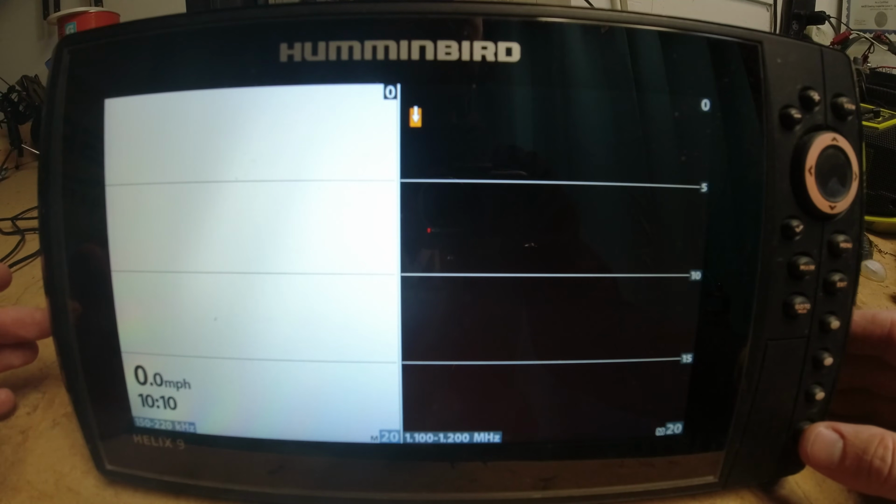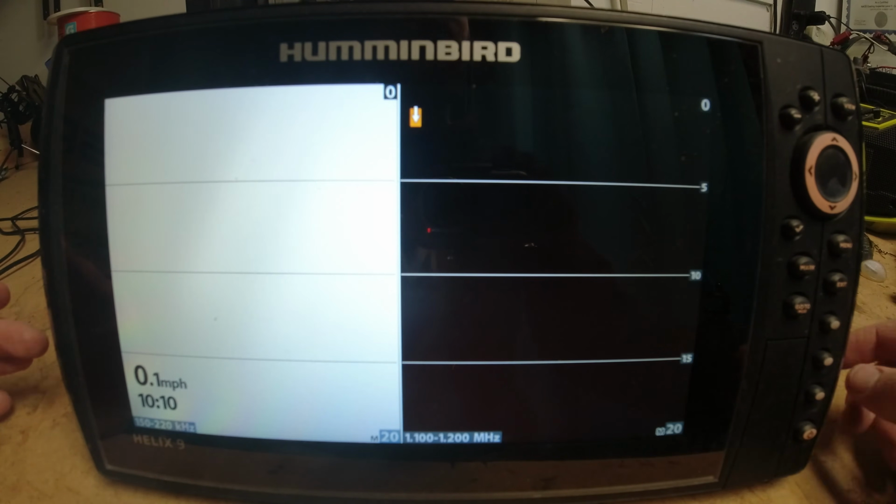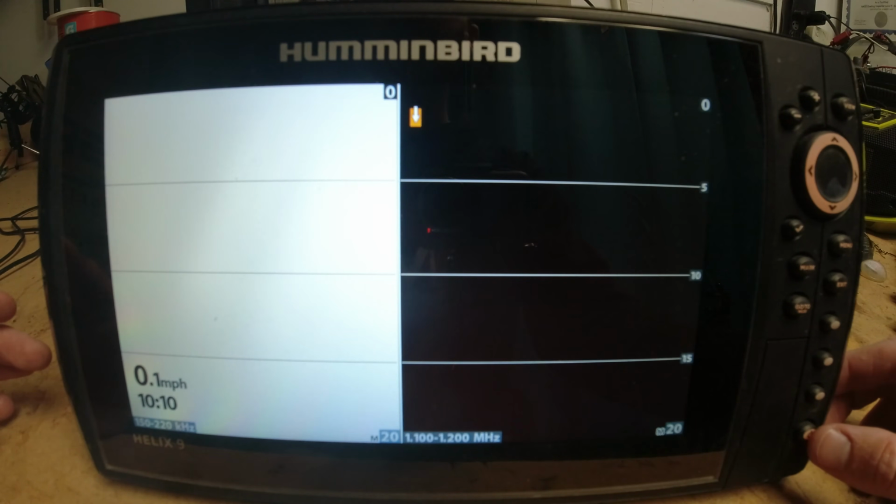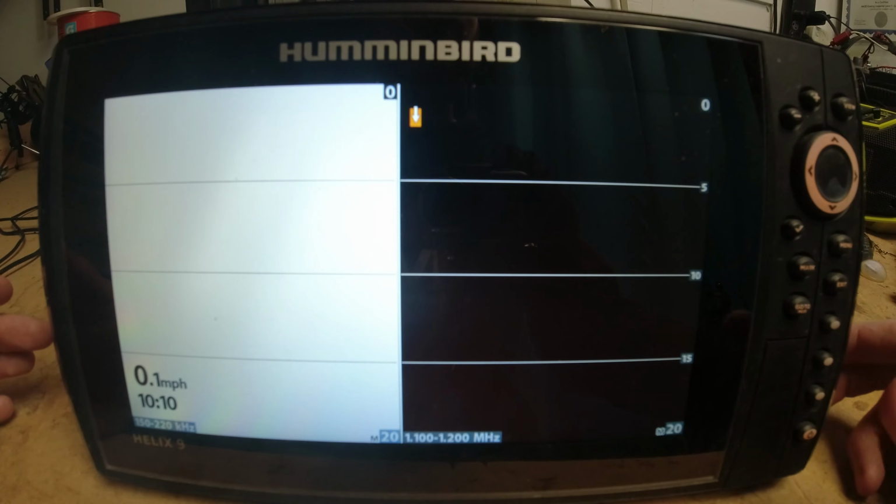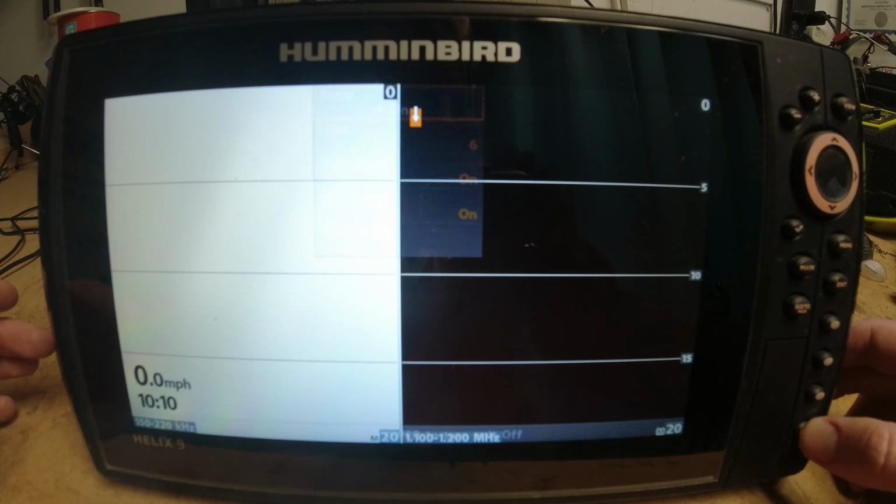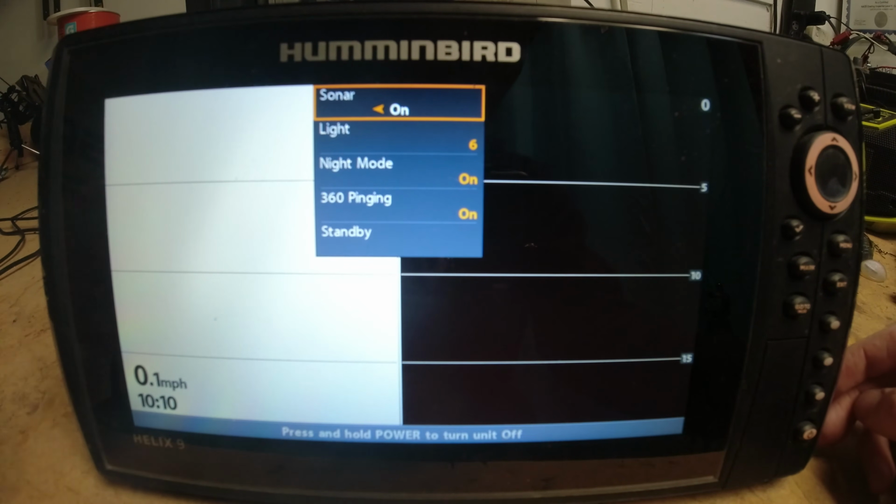I did a short press on the power key here. So normally this is going to be how you turn the unit on and off. This is going to be the very bottom right hand button. It's got the universal power sign on there. Instead of holding it like you would if you were powering the unit on or off, you're just going to press it, okay? And you see it popped up this shortcut menu here.